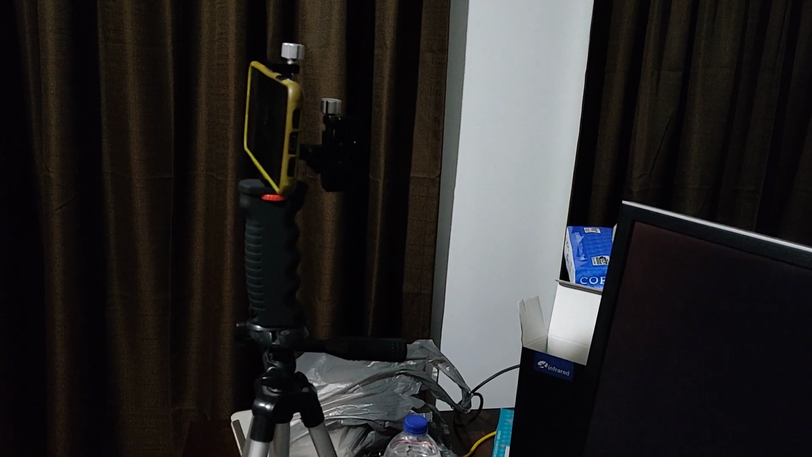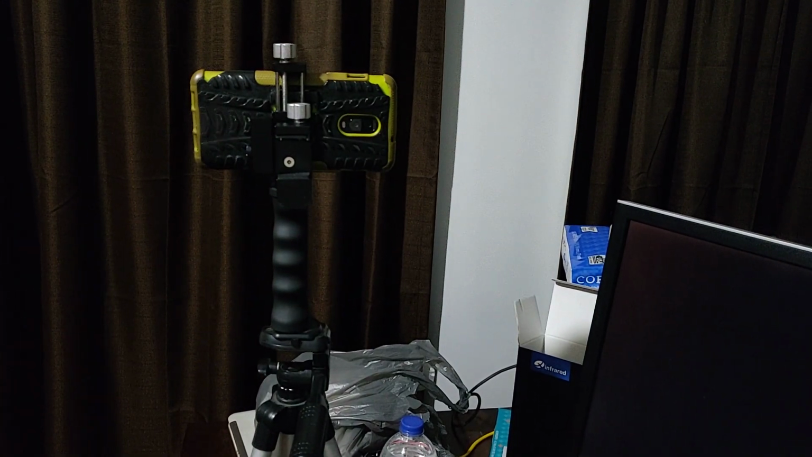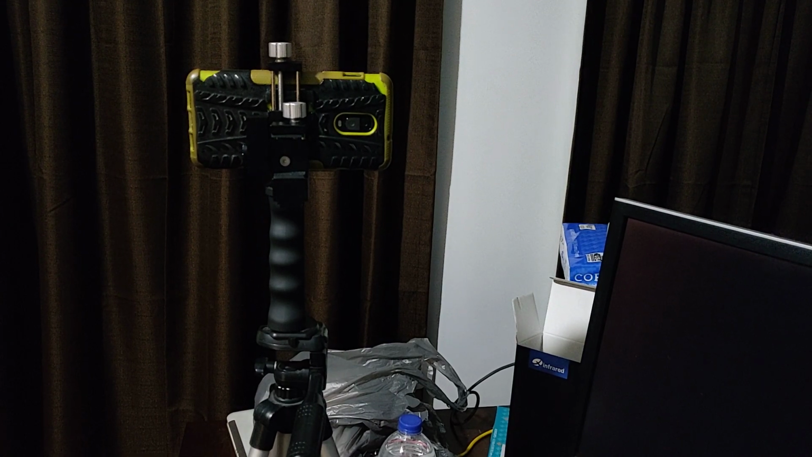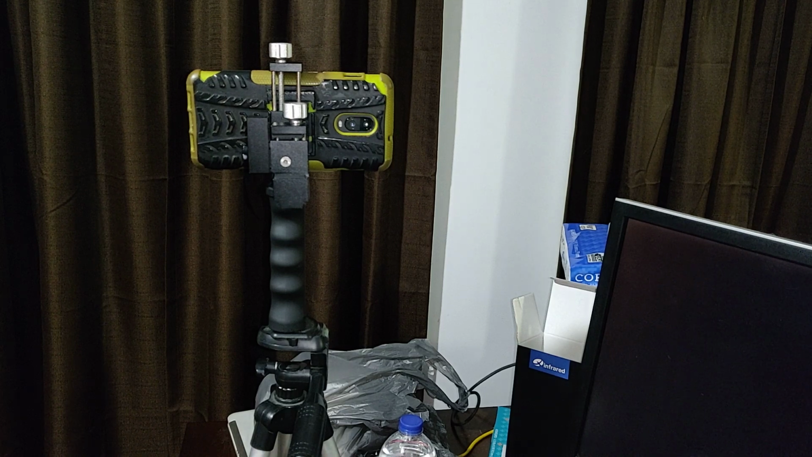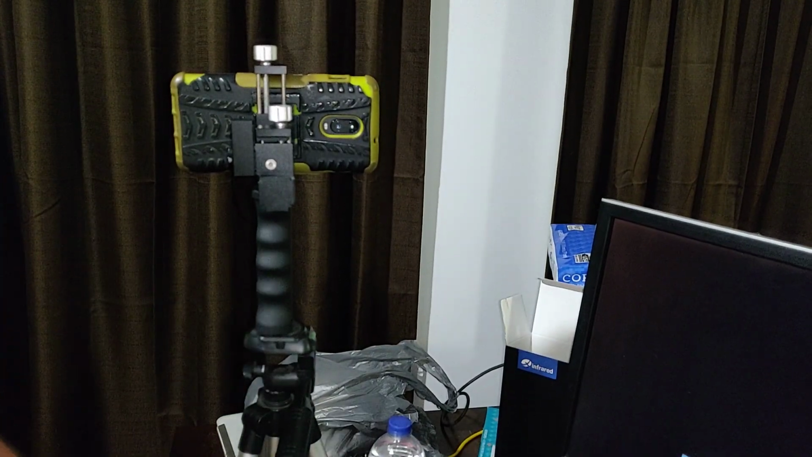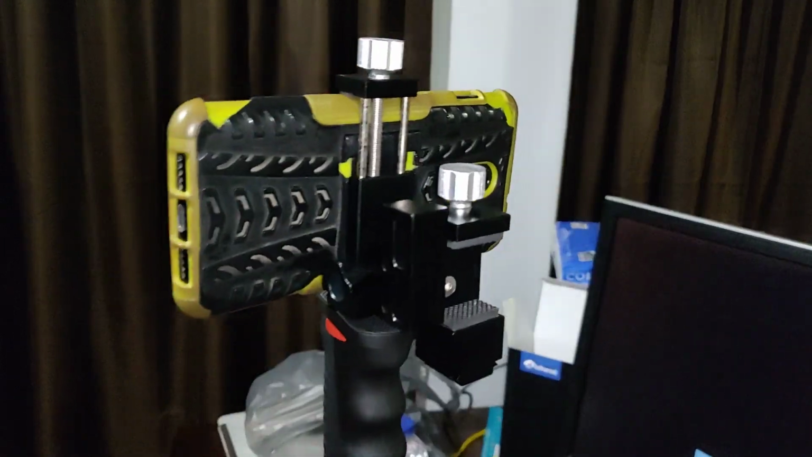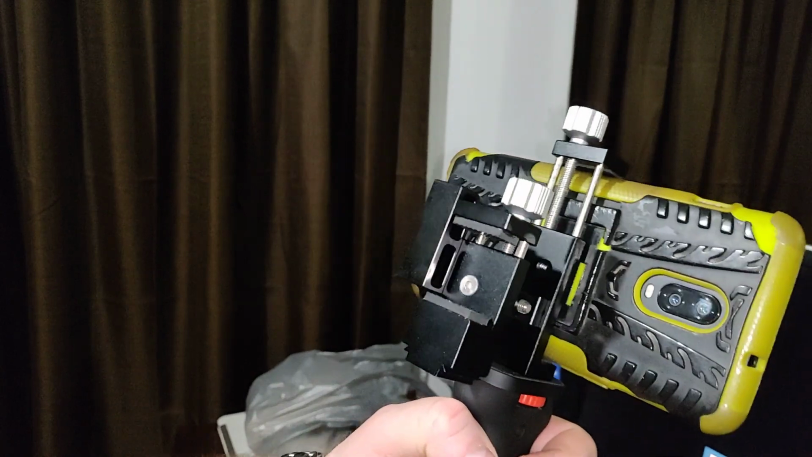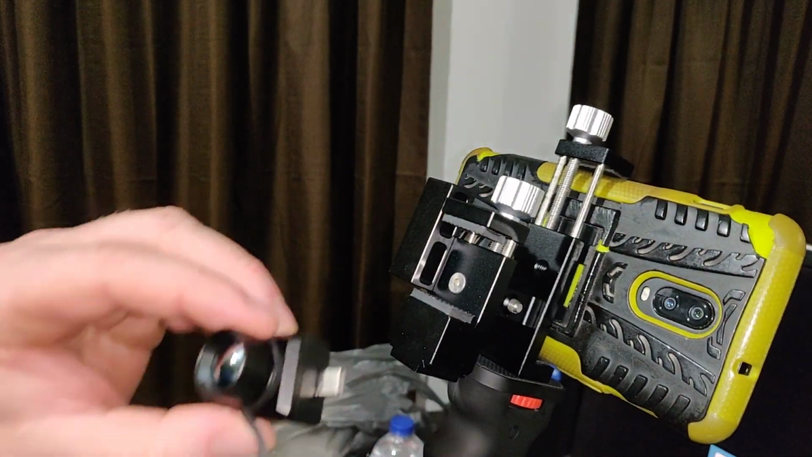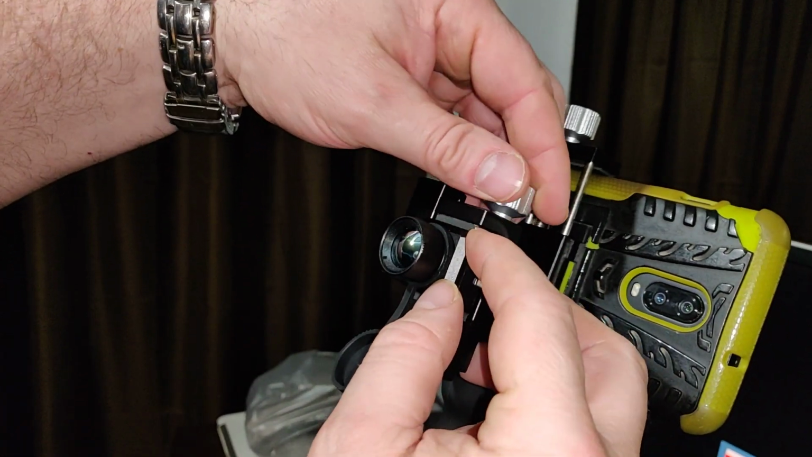And then your camera's going to go here. Let me turn some more light on so you can see a little better. See, it just has this little spot right there where you can put this guy in. And this feels so much better.